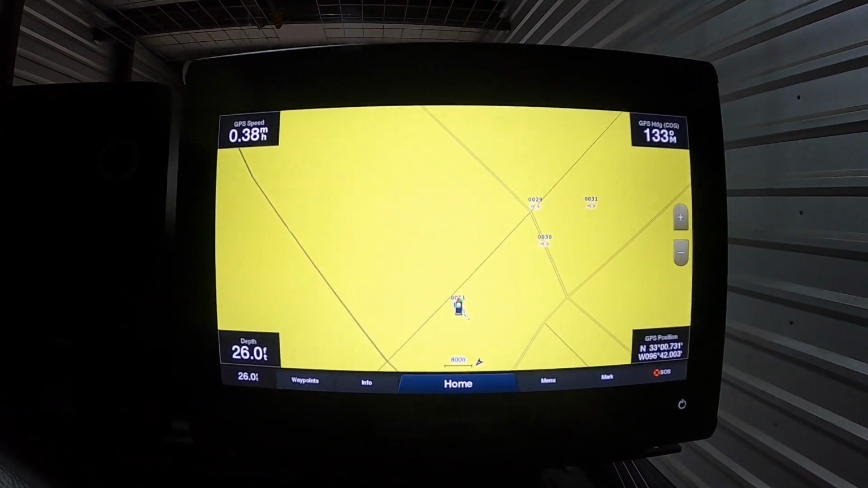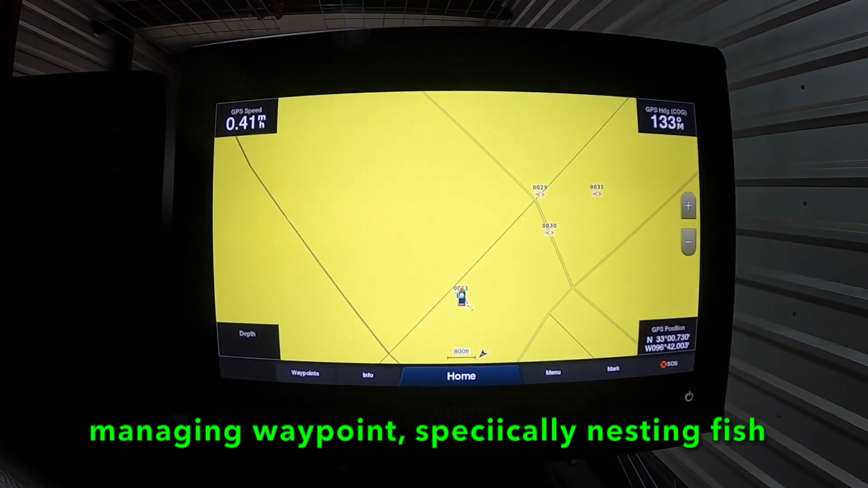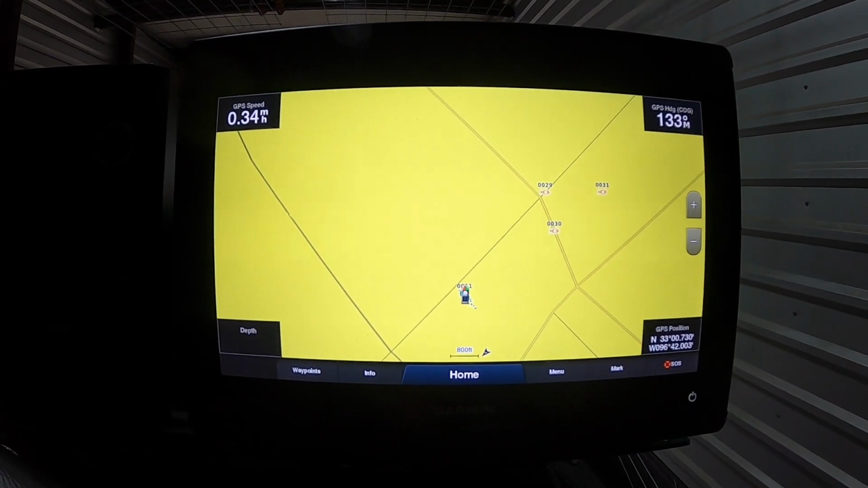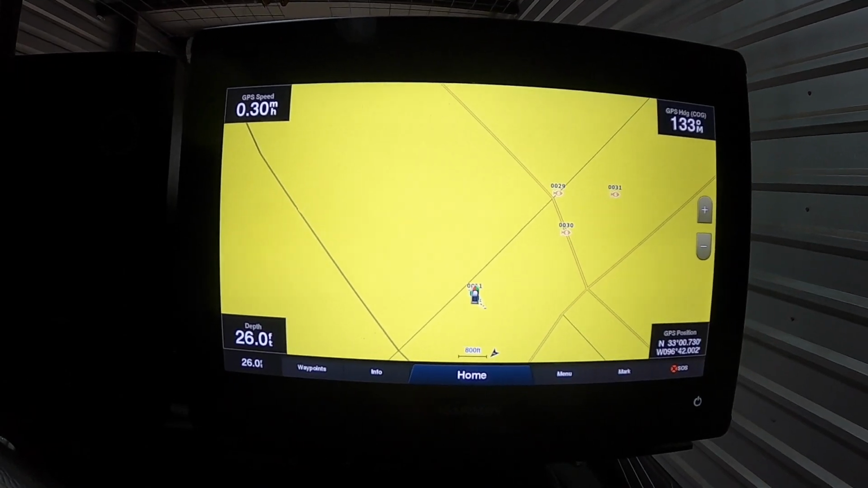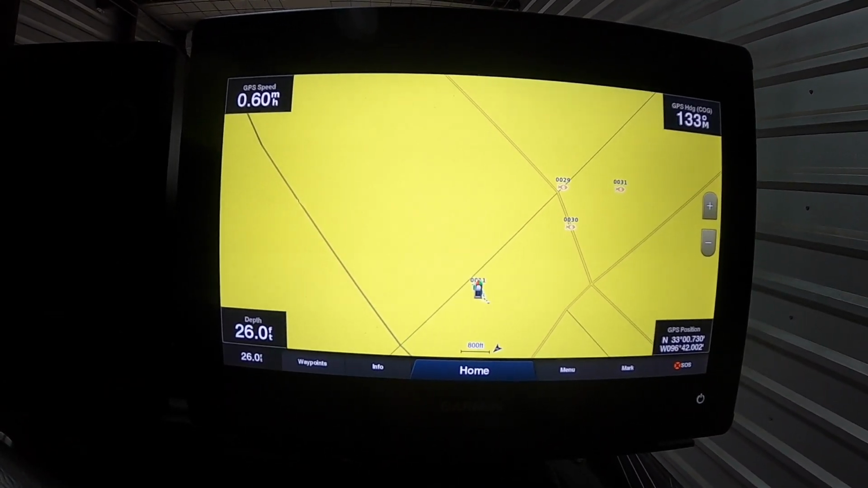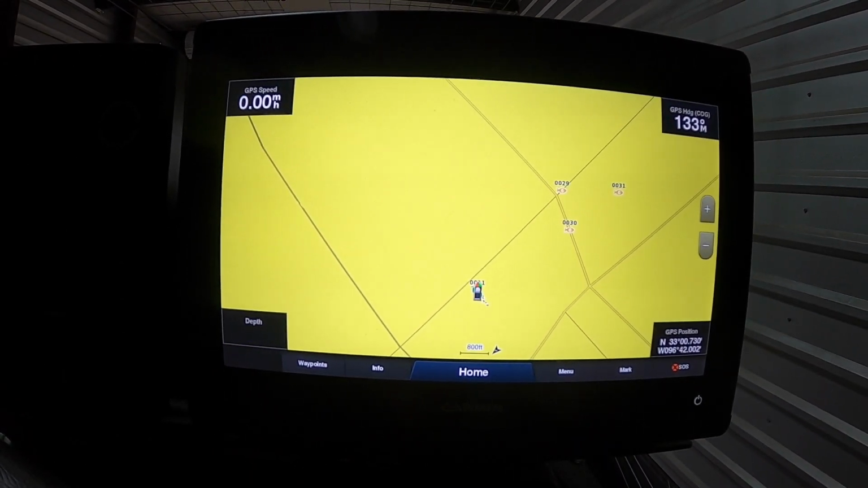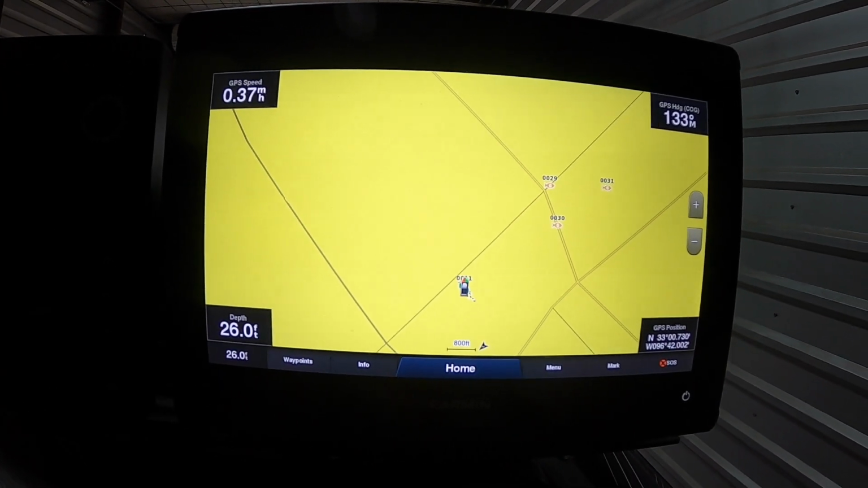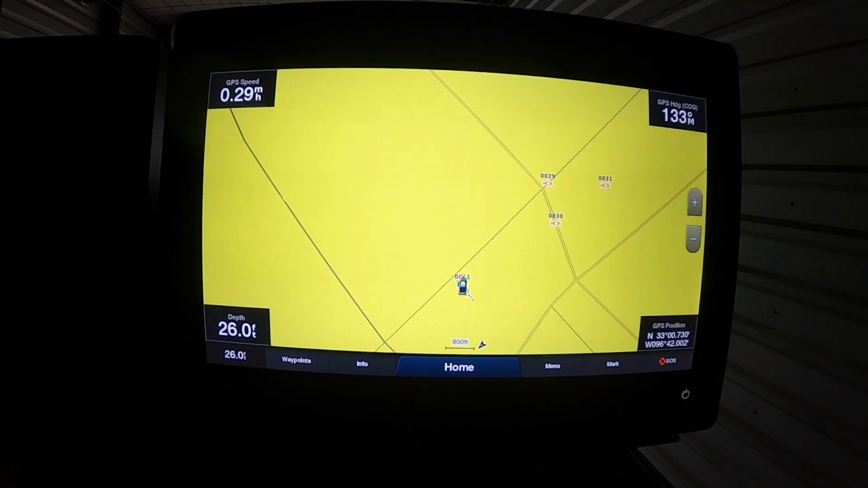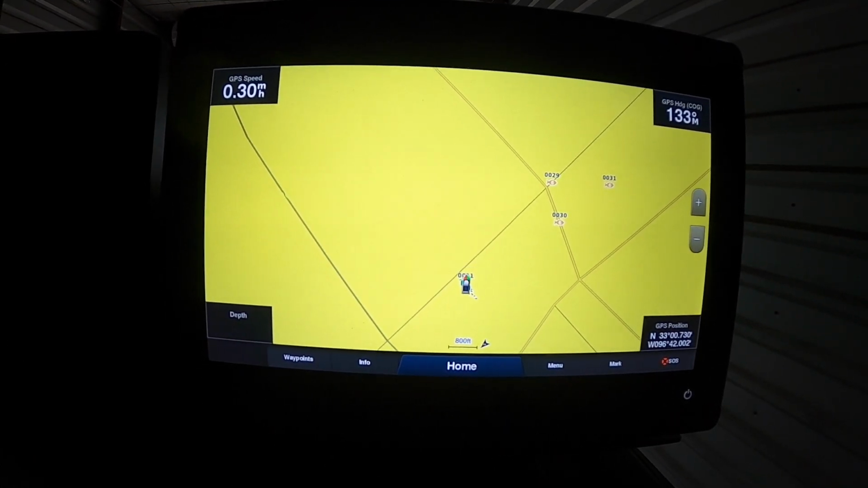Okay, so this is probably one of the coolest things I found on this particular unit about managing waypoints. I went to Grand several years ago, and a bunch of fish were on the nest. So I have a bunch of waypoints up there. Now, a lot of them were lay down logs or docks where I had caught fish or a big rock on the bank, but 40 or 50 of them are fish that I found on the nest that I went back to check later. The problem with those is that those waypoints are on there forever, even though those fish were on the nest 5 years ago.